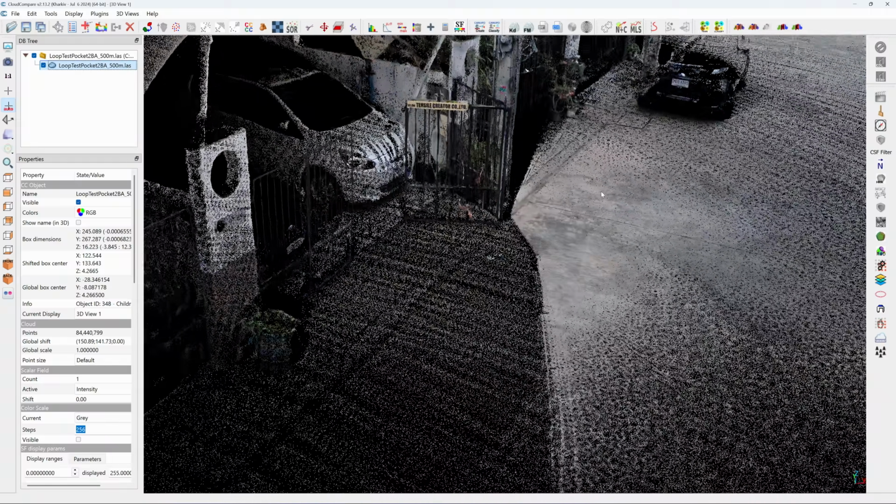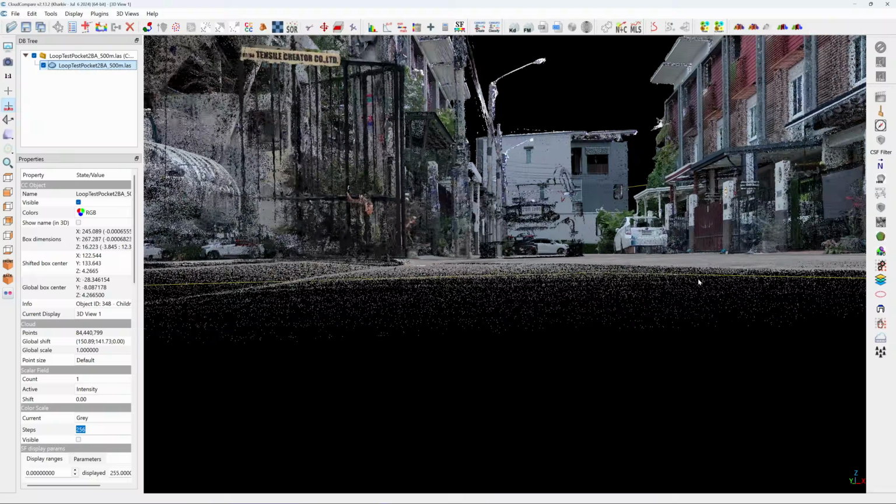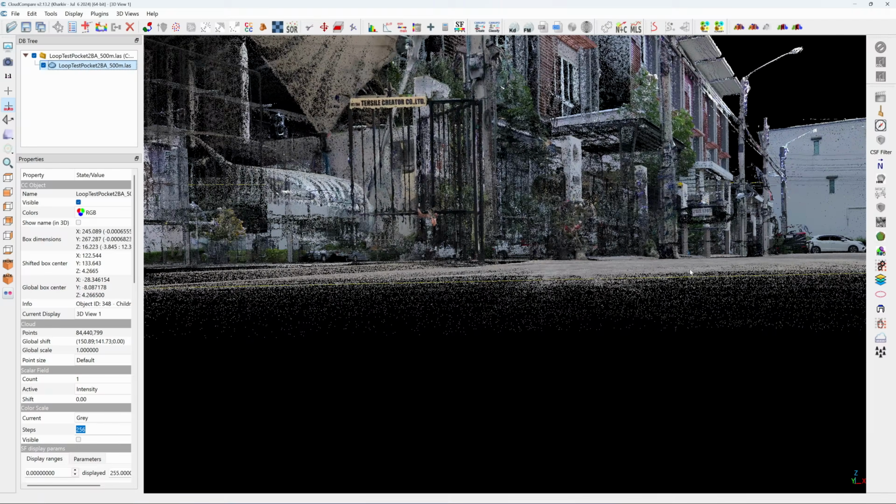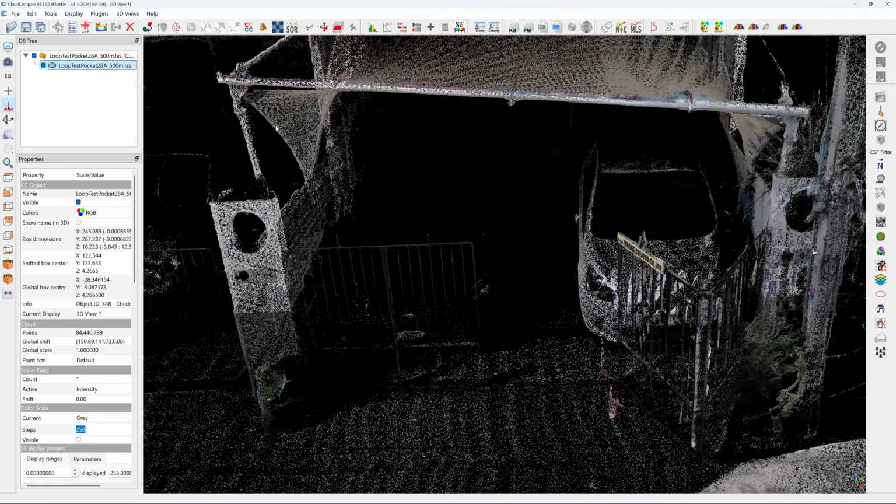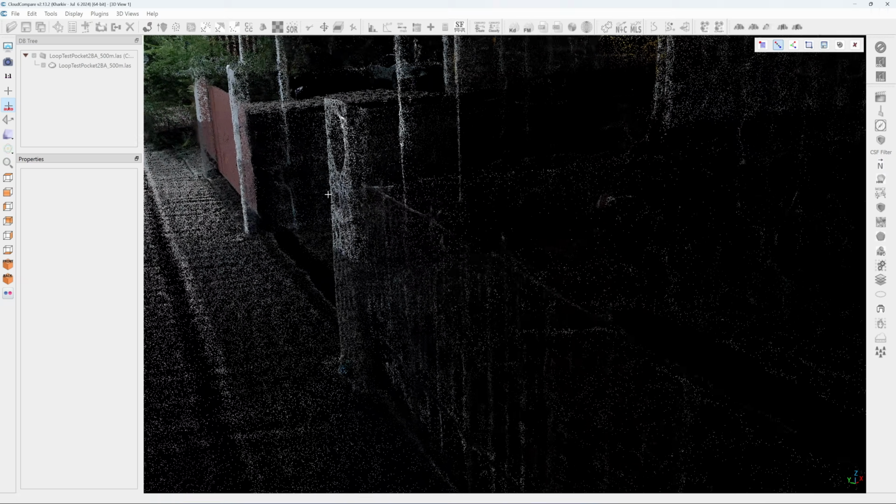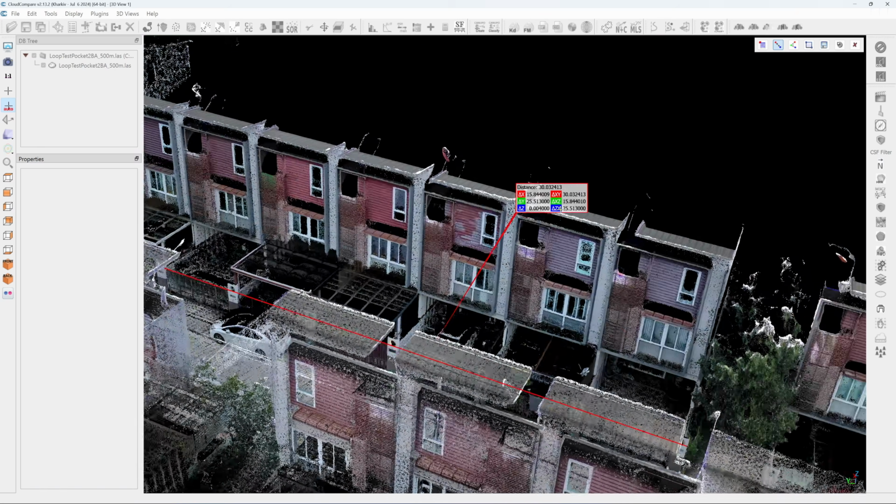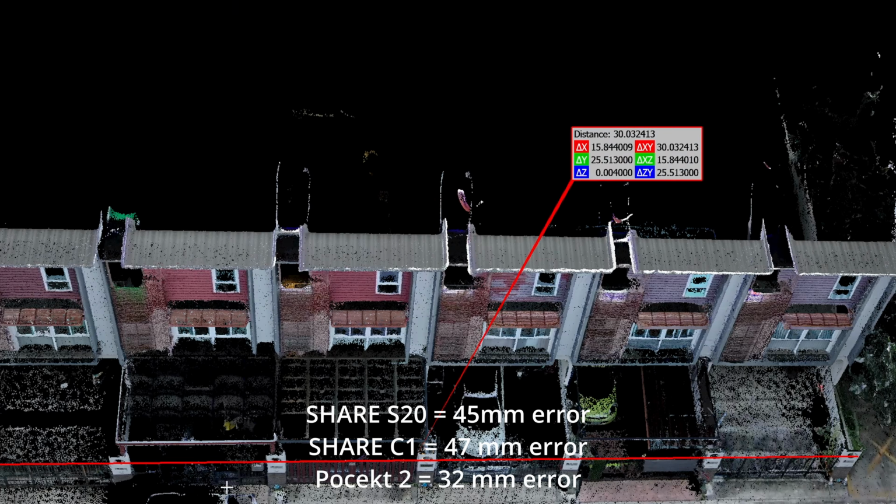And finally, the Manifold Tech Pocket 2. This time it successfully closed the loop. No gaps, no ghosting, and I can clearly see that the lettering on the signage is sharp. I will capture this view for comparison. For the accuracy error, the Pocket 2 performed very well this time, only 32mm, which is even lower than the SHARE S20.